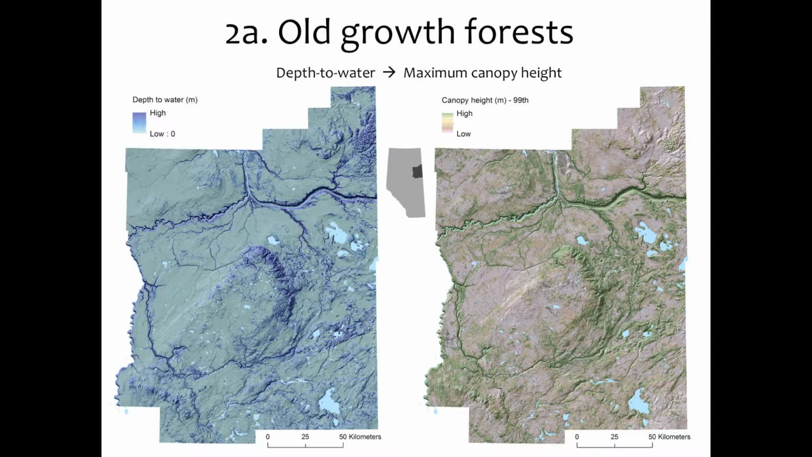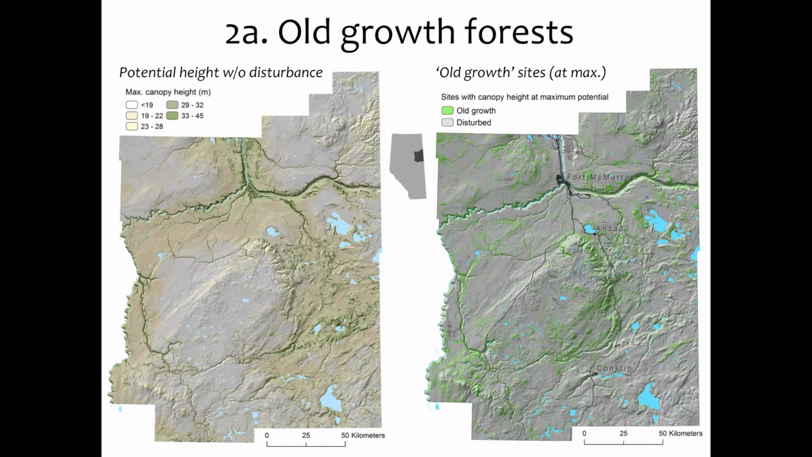And you don't even really need the statistical model to look at it. The pattern is there. Here's the depth to water. Here's maximum canopy height at the 99th centile. See the green and the green, river valleys and river valleys? It almost matches one-to-one, not quite. There's some variation in there. But the depth to water with climate, and an interaction between mean annual temperature and mean annual precipitation, is a pretty good relationship.